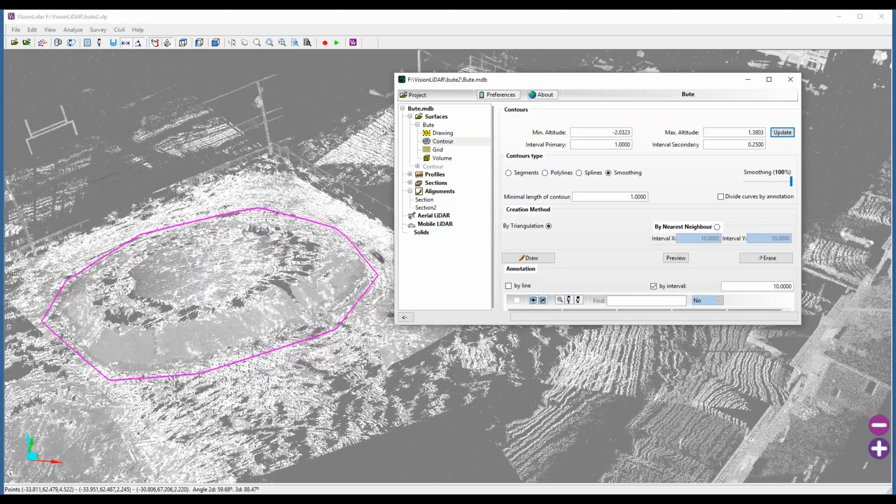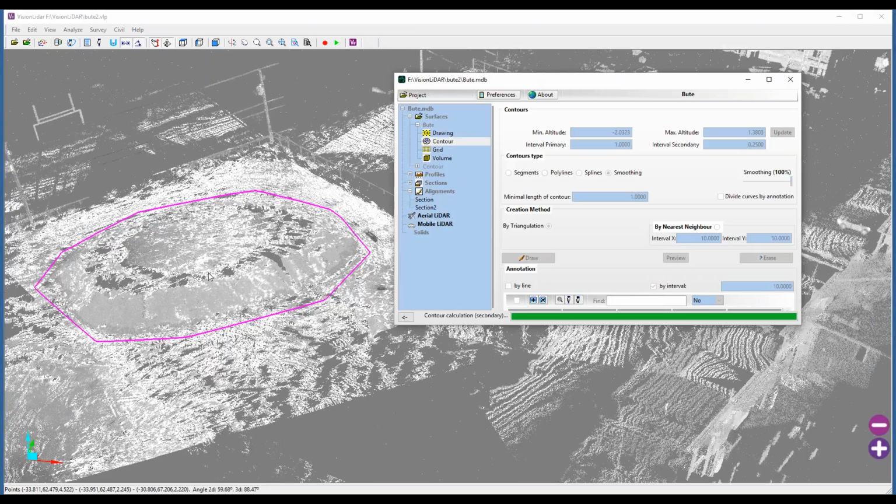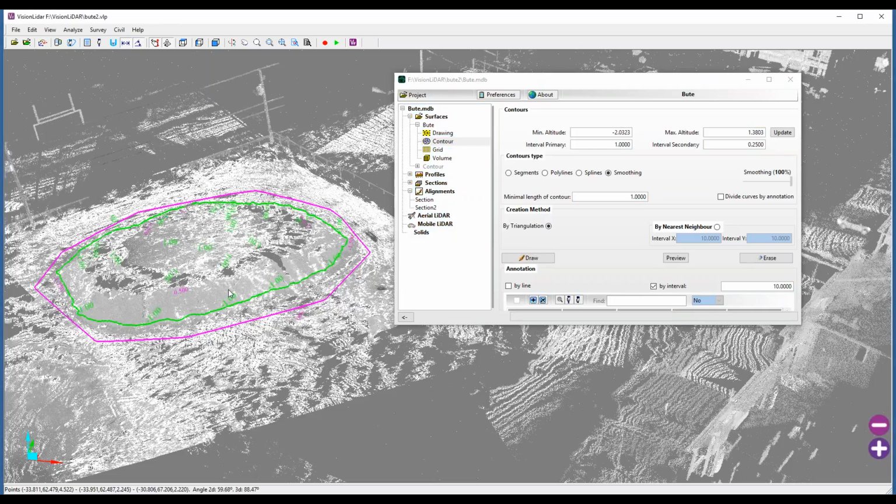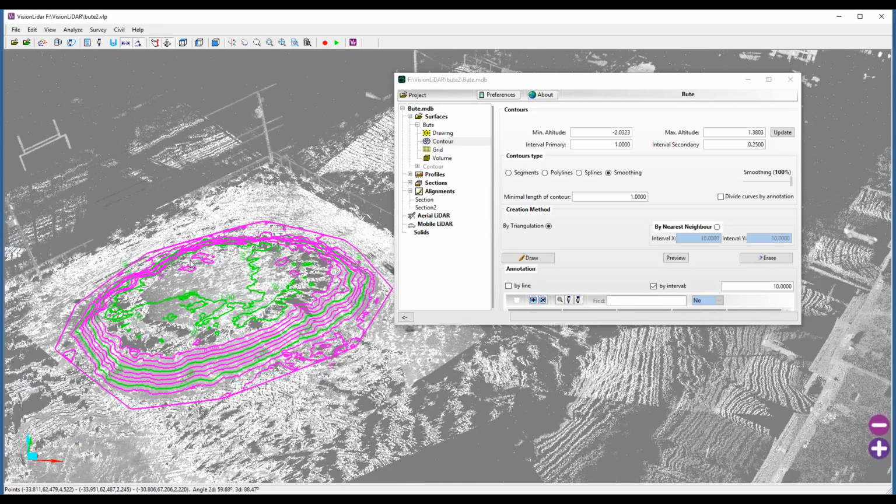We can also create contour lines from my stockpile here. If we need to do so, you can add annotation if you wish. All these contour lines can be sent to the CAD as well. We can export to DXF. Or also, you can always export these features to LandXML as well, if you use Civil 3D, for example.